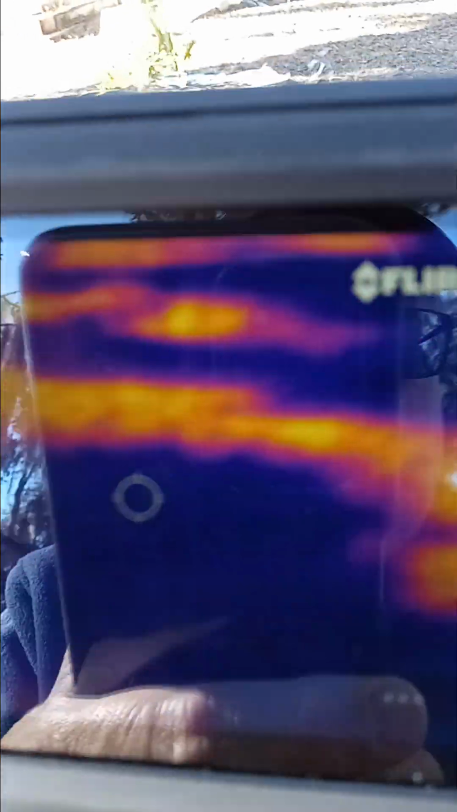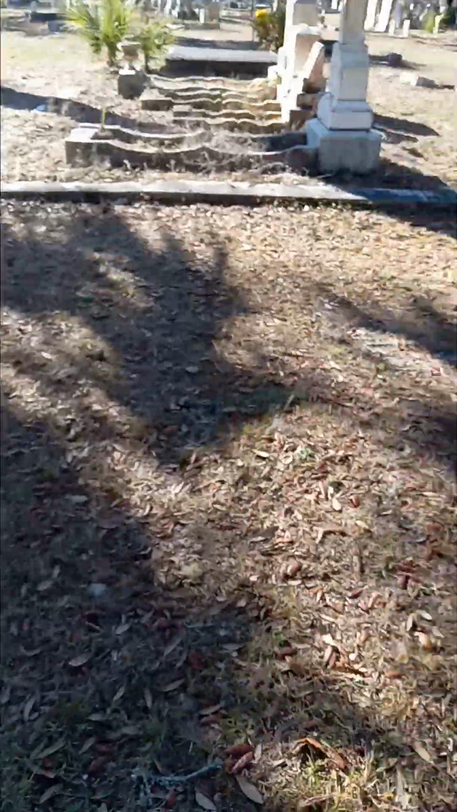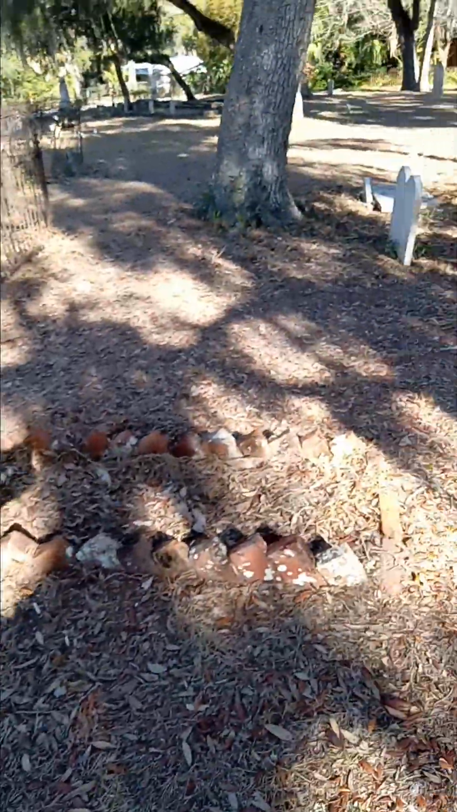In this case, the thermal image will pick up a ghost or spirit if they are warmer than the outside ambient temperature, or if they're colder than the outside ambient temperature. So if they're none of that, I won't see them anyway. If they are, they can just leave the area if they don't want to be a part of my paranormal short sessions.